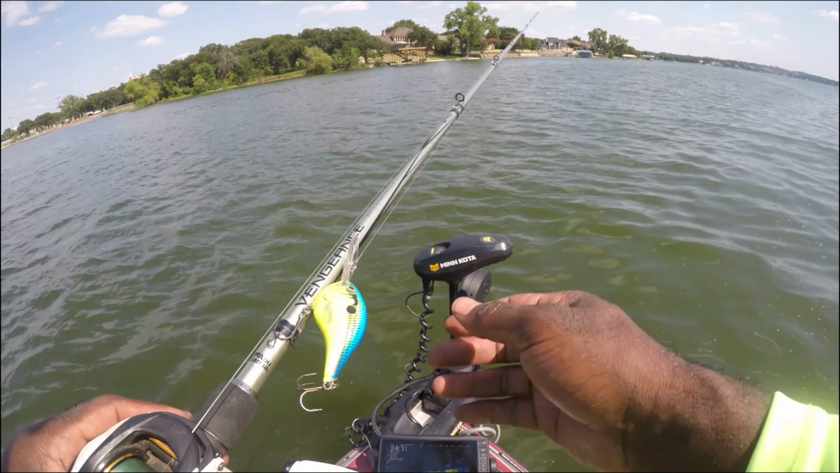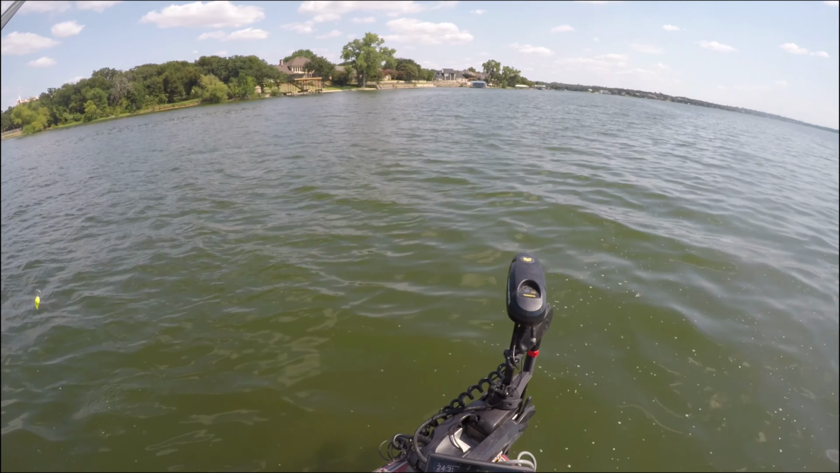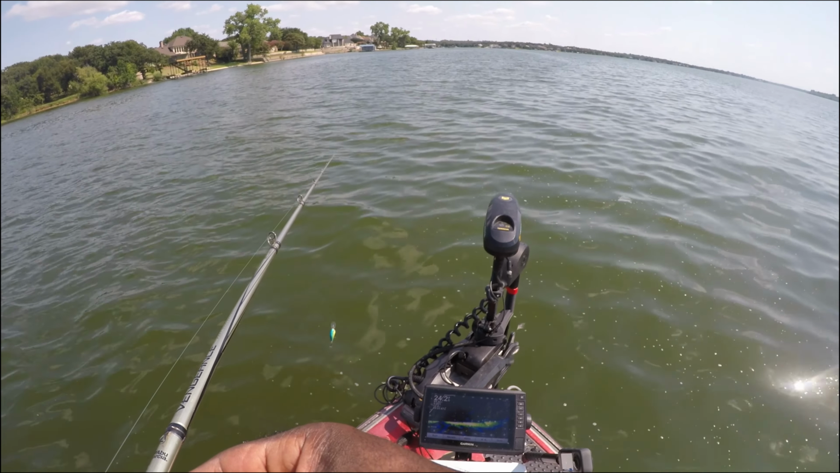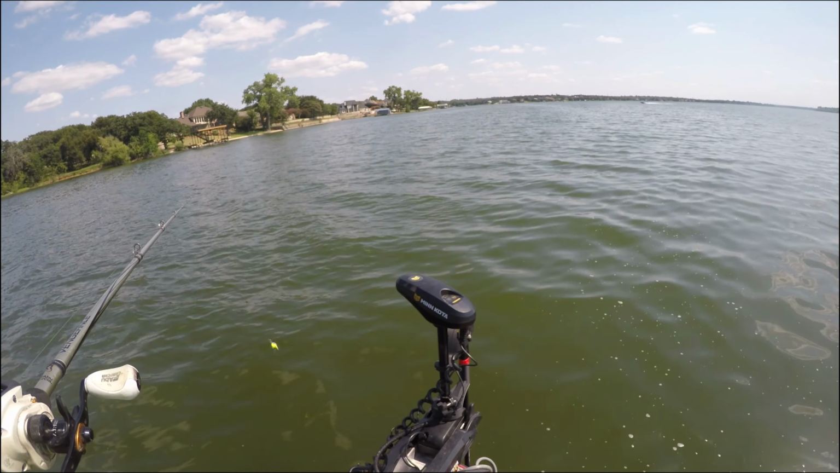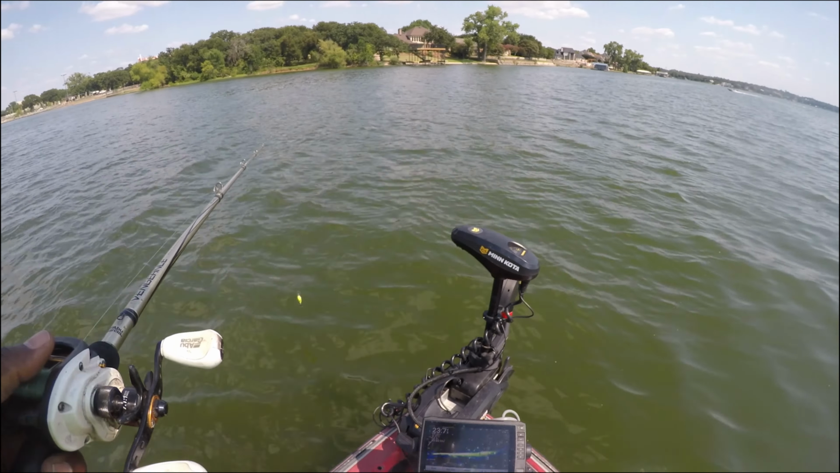Now, I'm not going to claim to be the expert at finding these fish using my forward-facing sonar, but, I mean, it's kind of gotten to the point where it's kind of intuitive to me, and if I want to scan for fish on my trolling motor, I generally just point the arrow straight ahead. That way I know the nose of my boat.